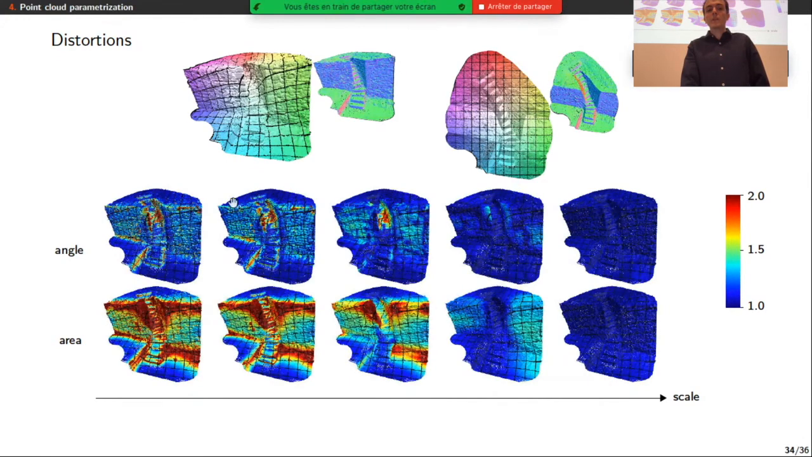So here I show the angular and areal distortion of this parametrization. And since we are comparing neighborhoods between the 3D and the 2D, we can set the size of this neighborhood arbitrarily. So we have a multi-scale distortion measure. So in blue, these distortions are equal to 1, meaning that there is no distortion, while in red, we have a high distortion. So what we can see is that at high scale, we are comparing almost all the point cloud with its 3D version, so there are few distortions.